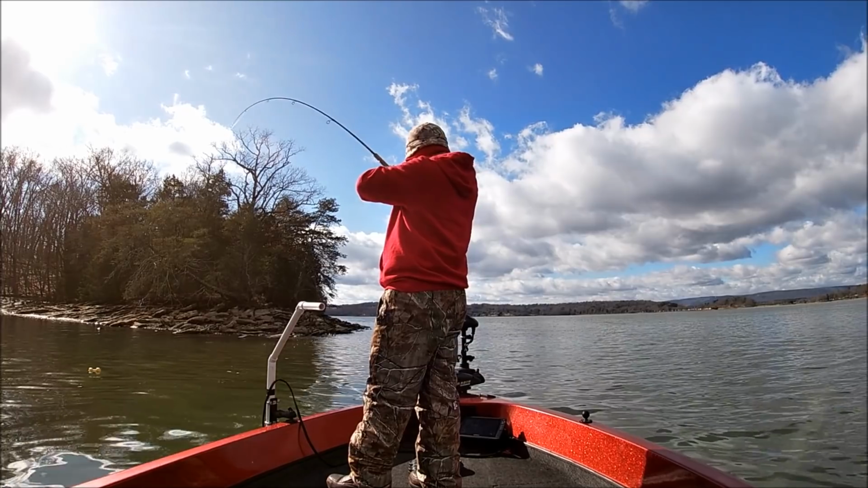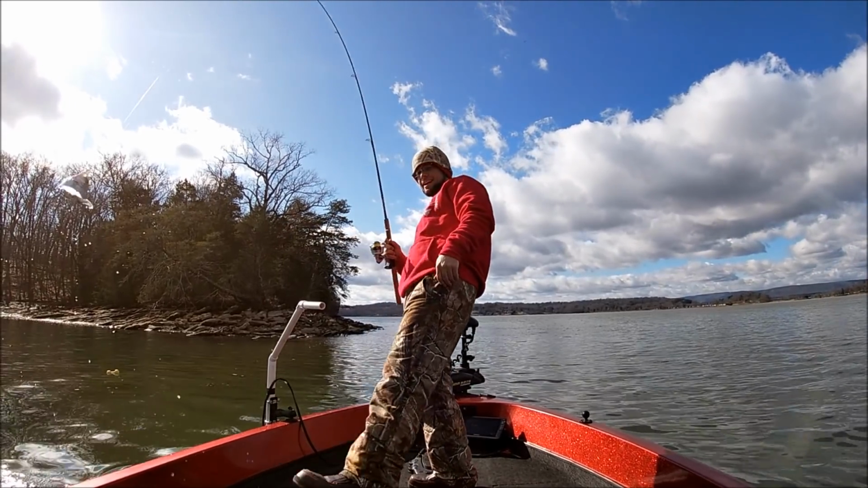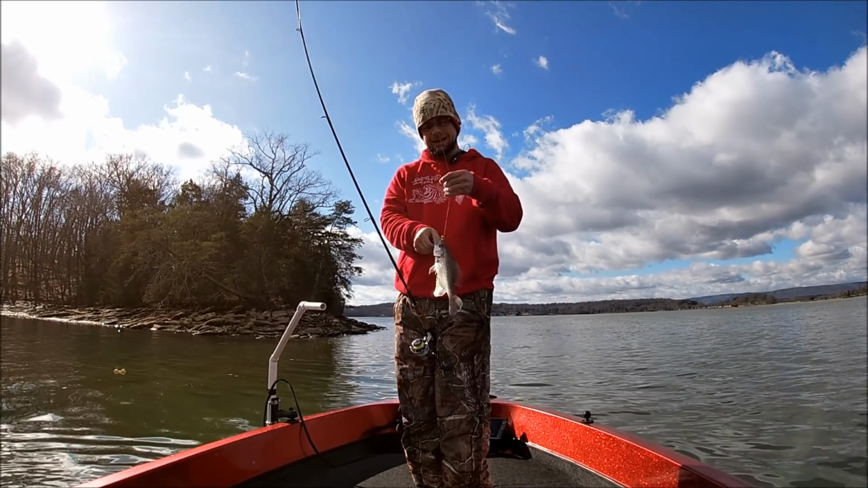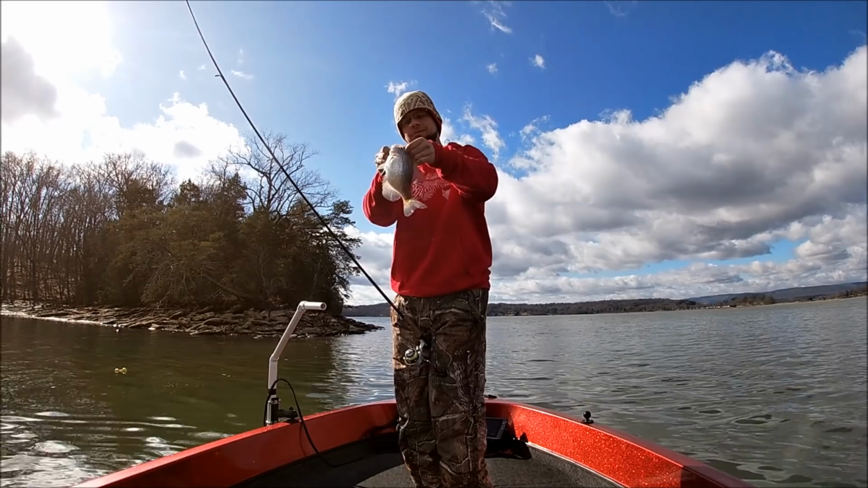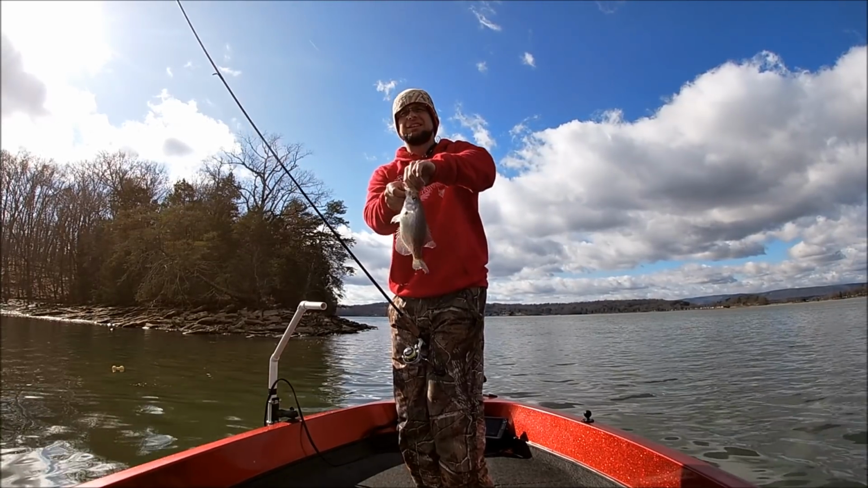Golly, that fish about jerked the rod out of my hand. That fish hit that bait so hard he about took the rod out of my hand. Good night. All right. That was fun. We'll do that again.